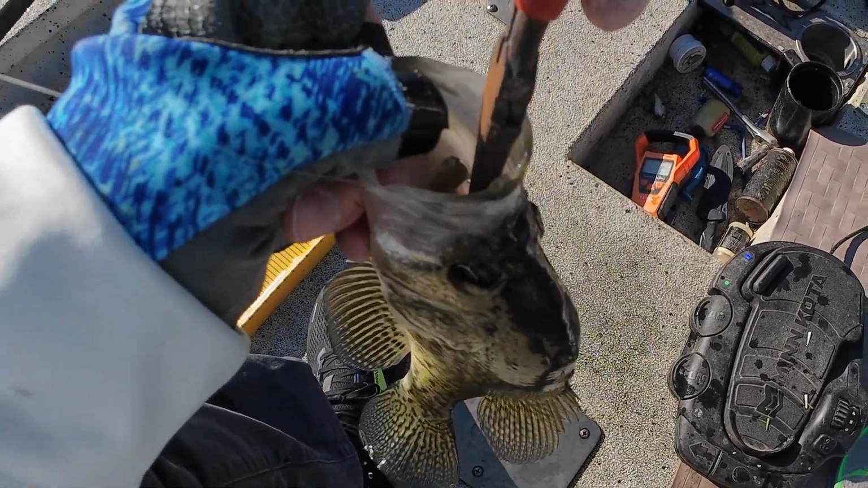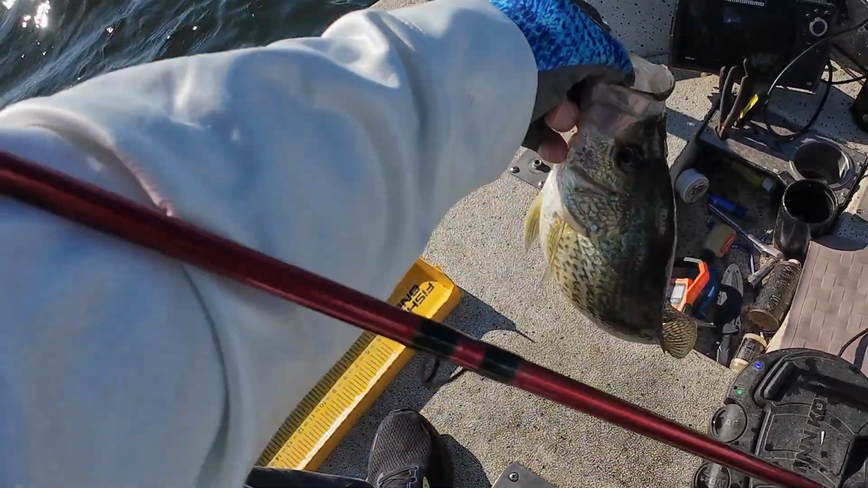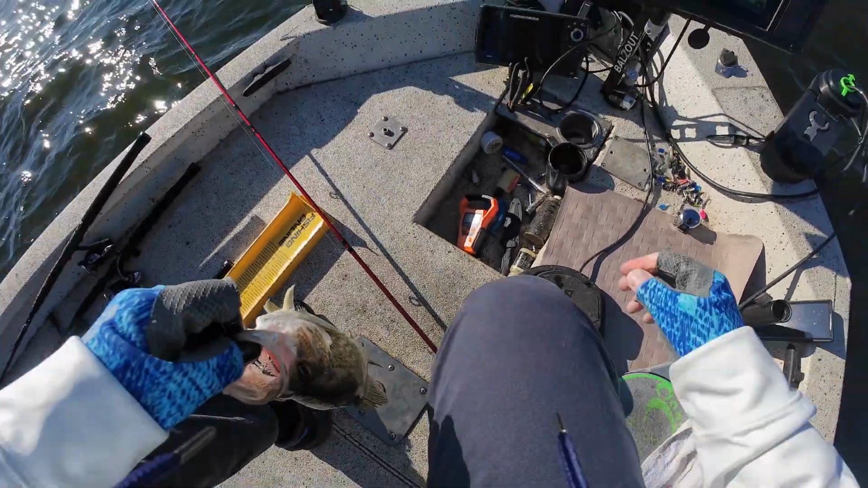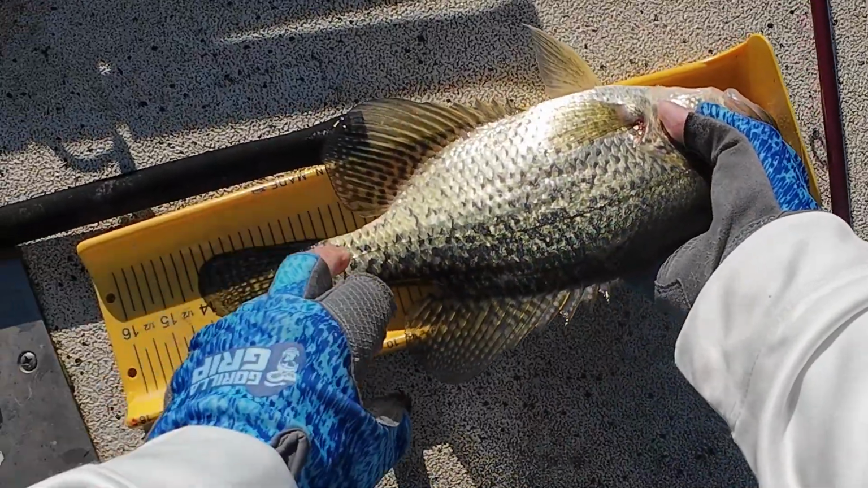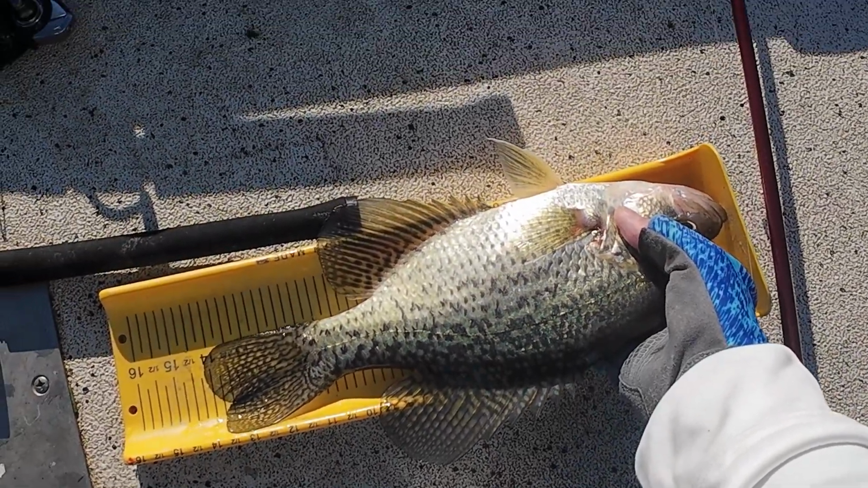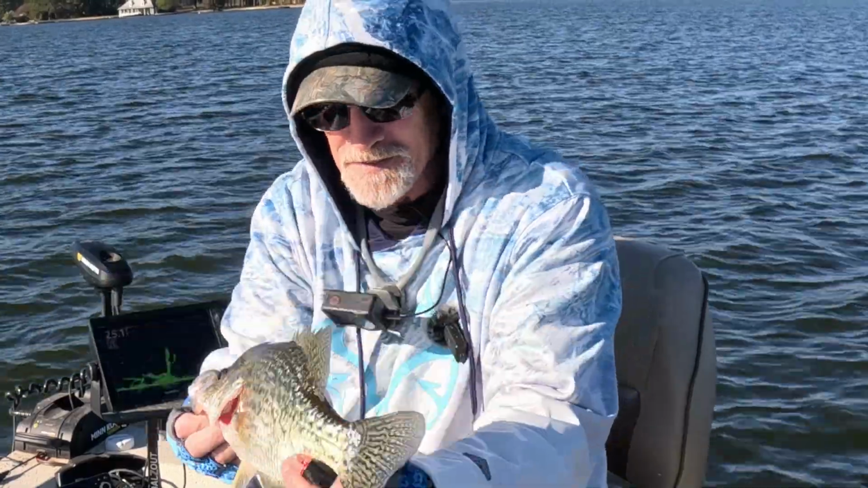Do surgery. I'm gonna let you go. Don't worry about it. Over 14. Yeah, man. Gosh. Big old black crappie over 14 inches.